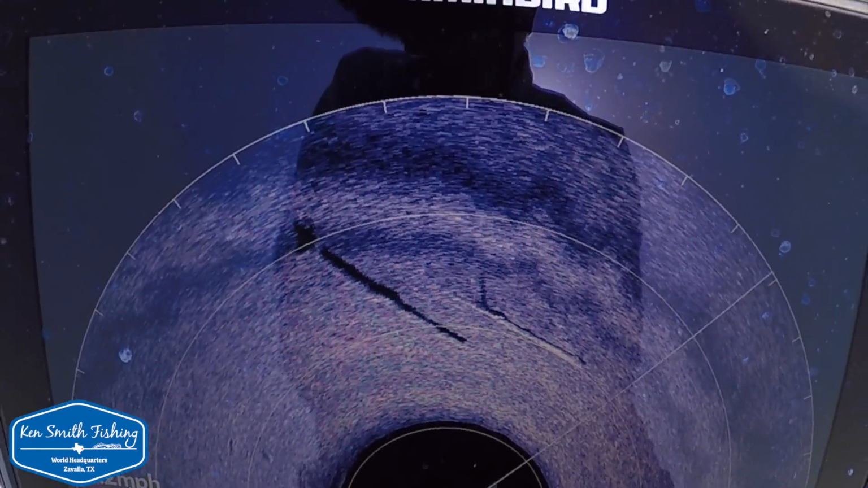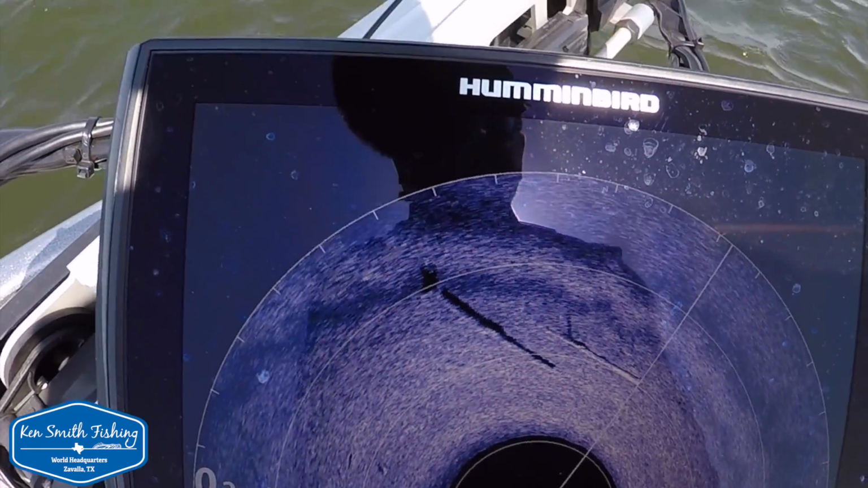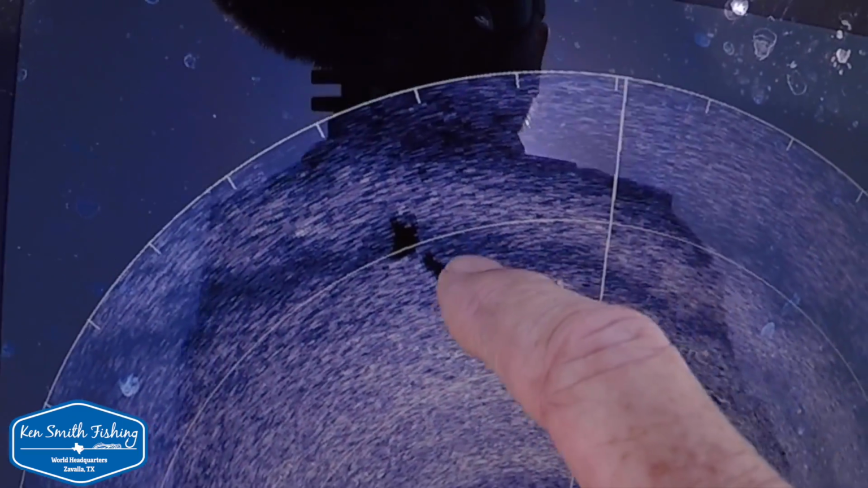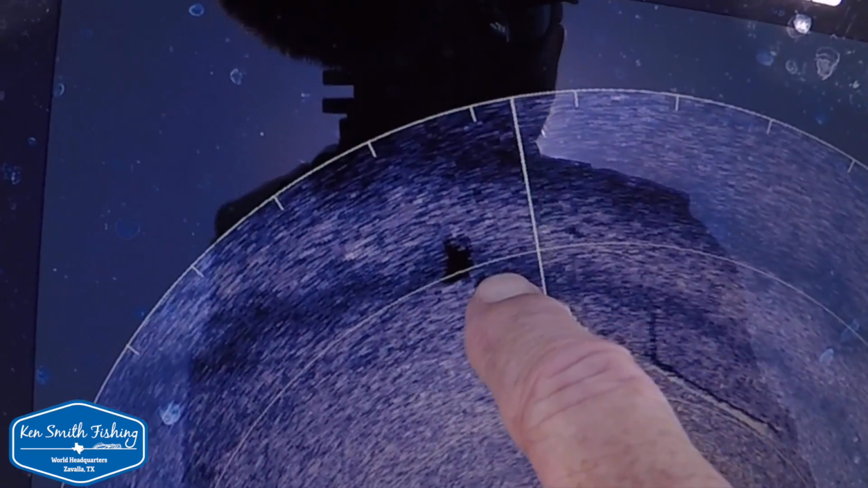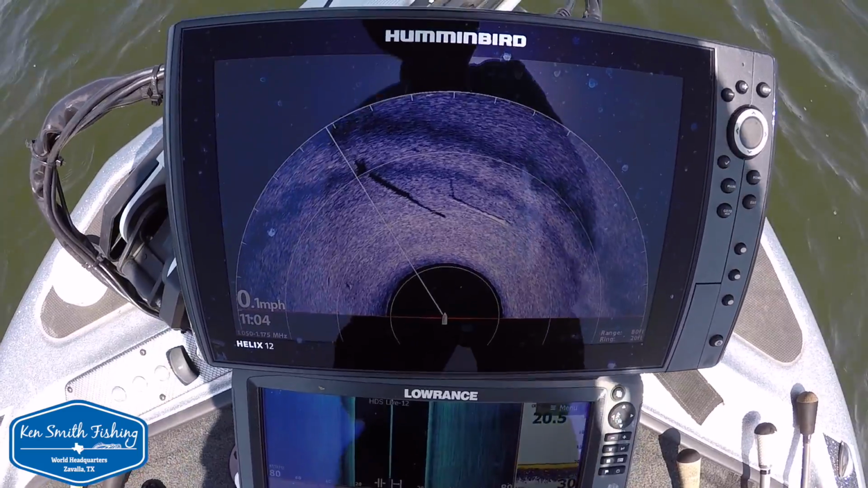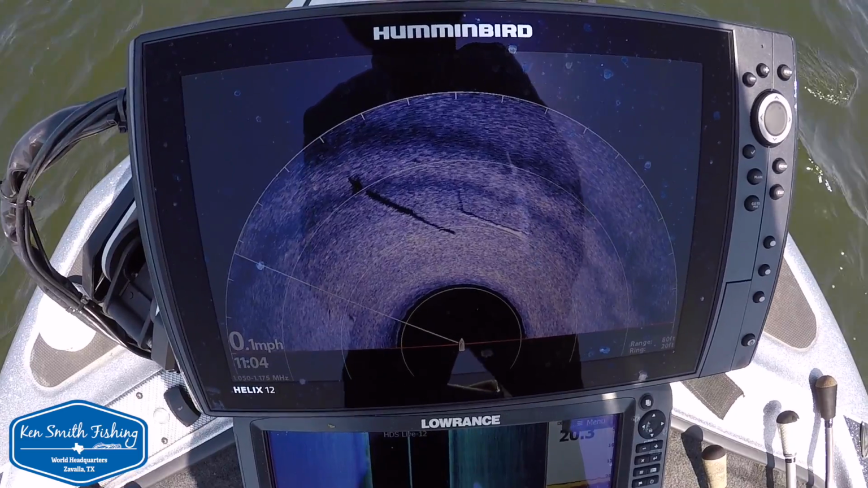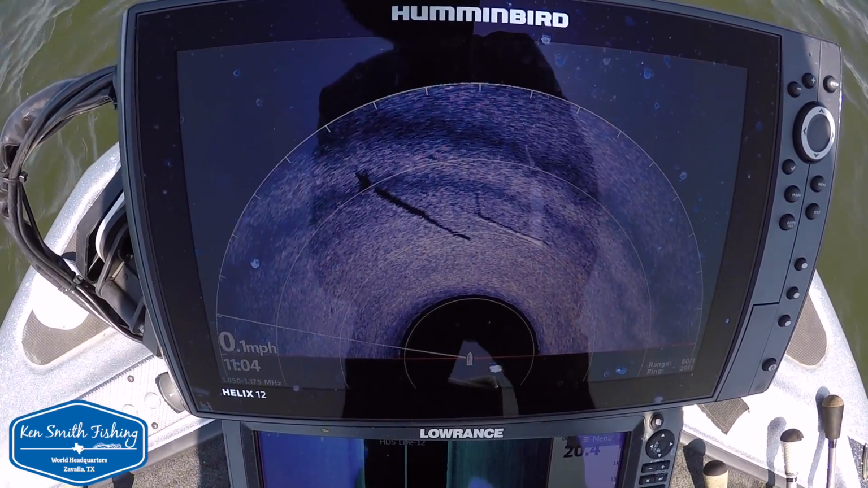That is ideal. What I saw earlier was one just like that, and you can see the shadow. That is the root ball, and I saw a dot right off the edge of that root ball, and I pitched that big worm over there, and that 10-pounder swam off with it. So that's exactly the kind of stuff that you want to look for.